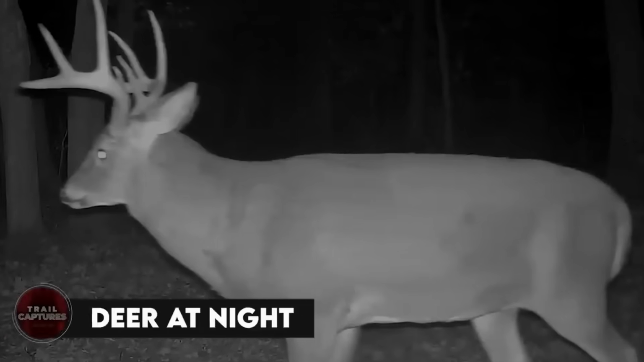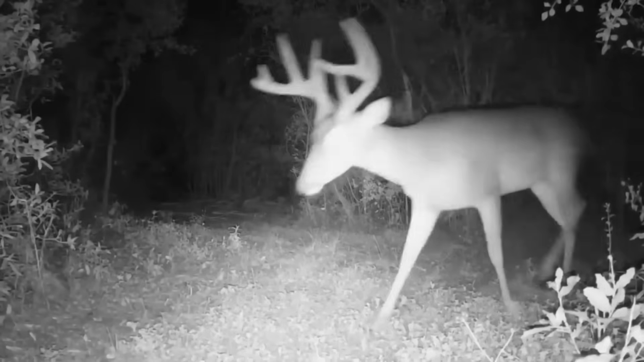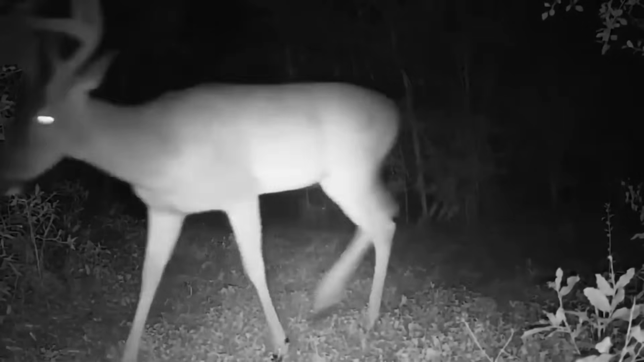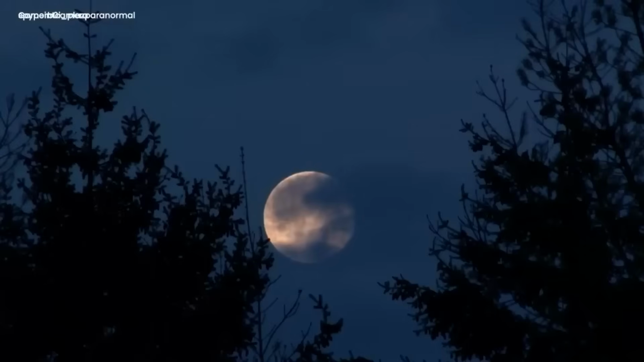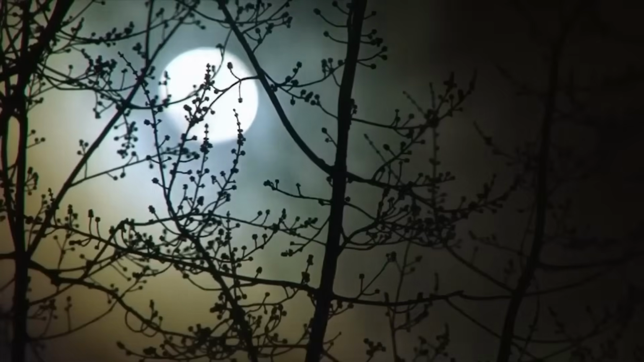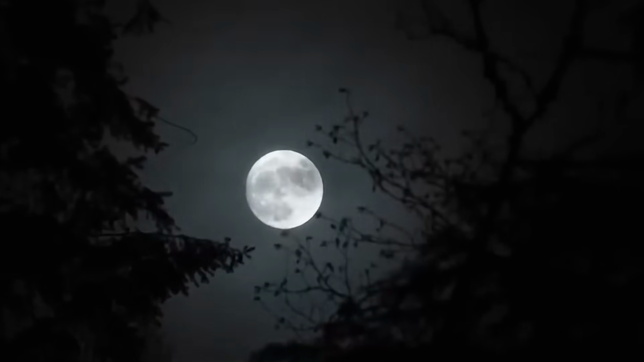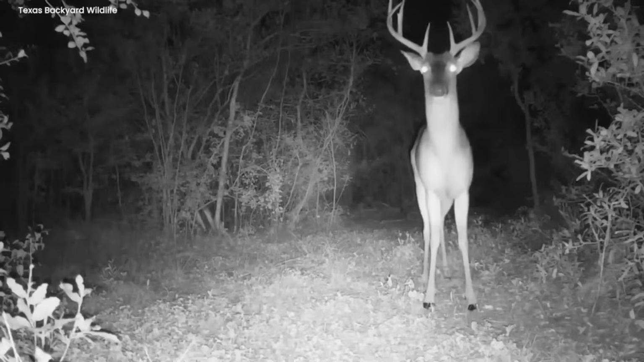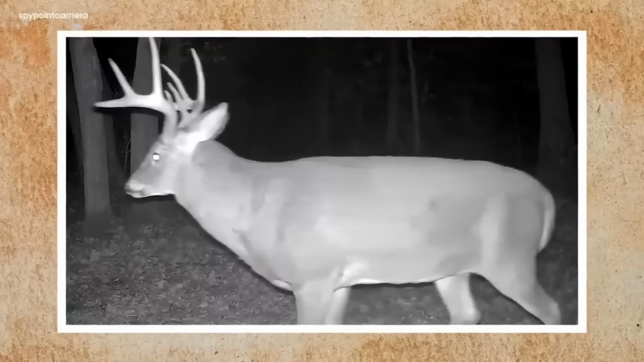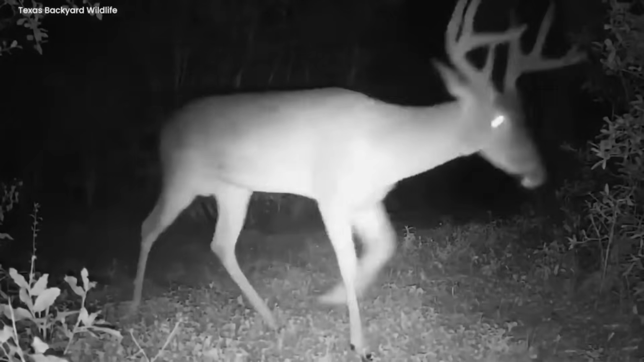Deer at night. In the quiet of the night, deep within the heart of the forest, a curious and graceful animal came up from the darkness. The forest was dark, but the moon's soft light filtered through the leaves, disclosing the mysterious visitor. This graceful being with eyes like stars moved quietly, each step a delicate footprint on the forest floor.